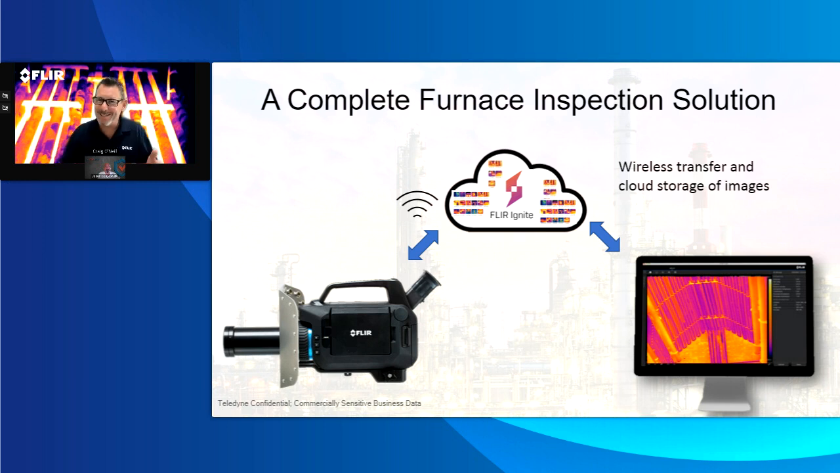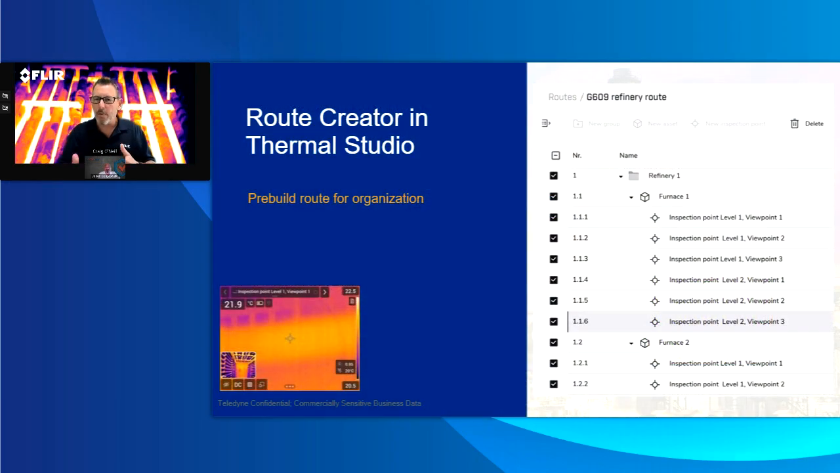Maybe FLIR Ignite's not the best petrochemical term for something, but we've got FLIR Ignite built into the camera, and that will allow you, because you can now process and communicate on cloud-based, you can build a pre-built route for your organization. So it could help somebody like yourself have a trainer or help educate the customer on what they're doing or how to do it.